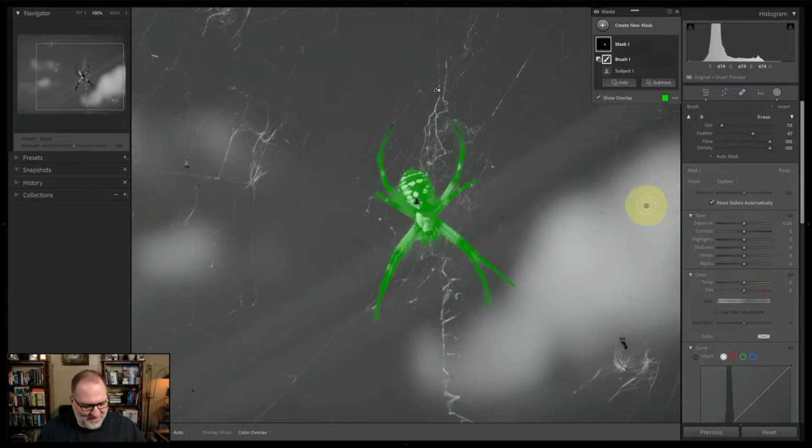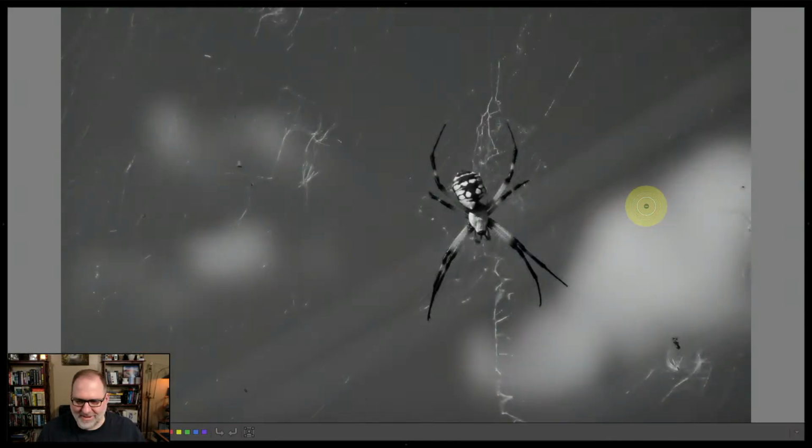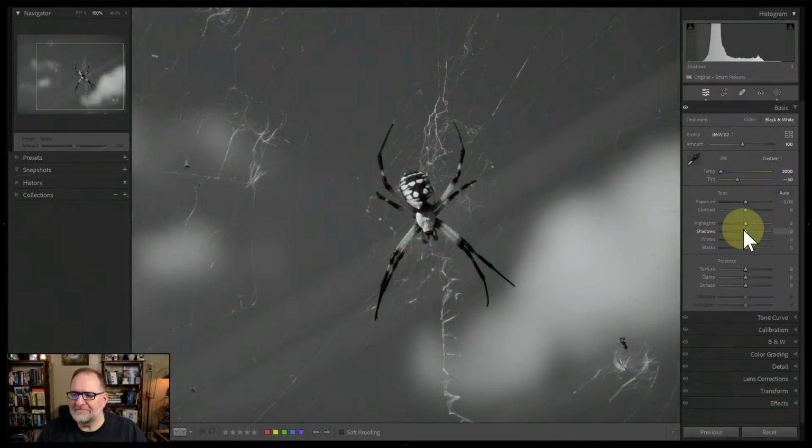I'm curious. I'm going to go over and look at the metadata now. And you know, it's a 3200 by 2400 image. So, you know, I don't know what that was. Was that like an 8, 10, 12 megapixel, something along those lines?